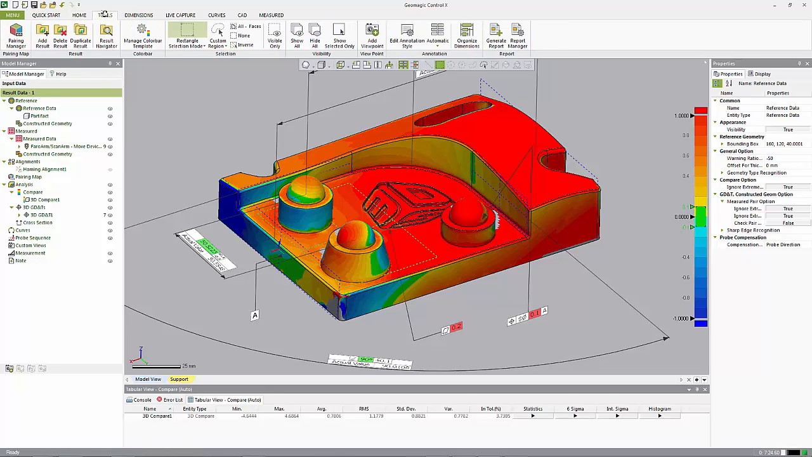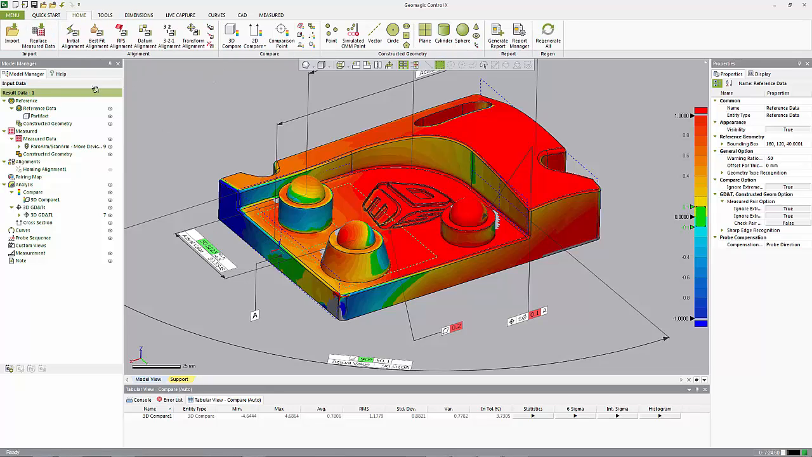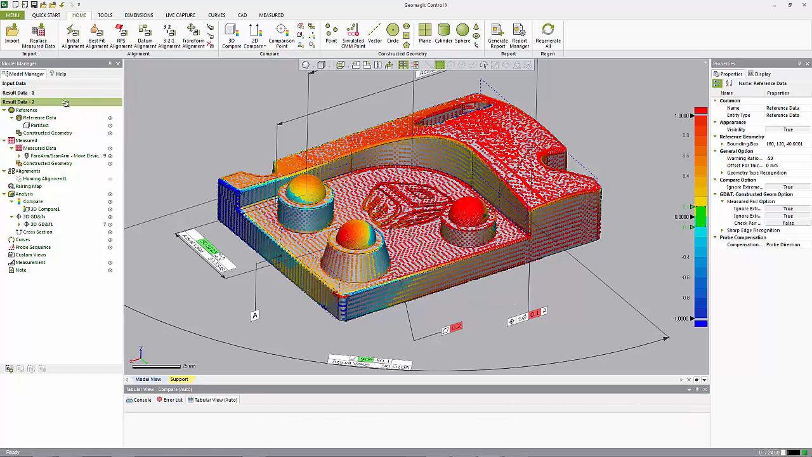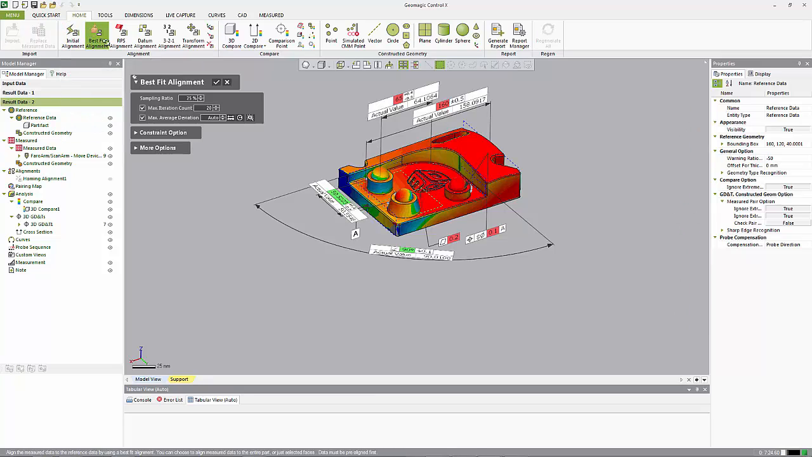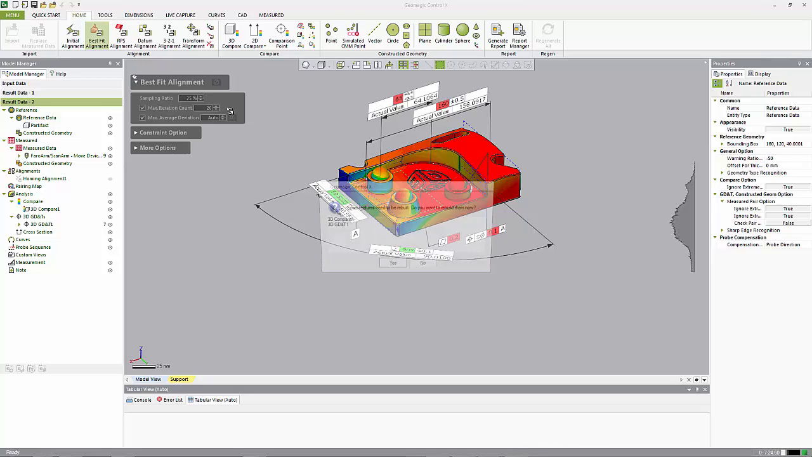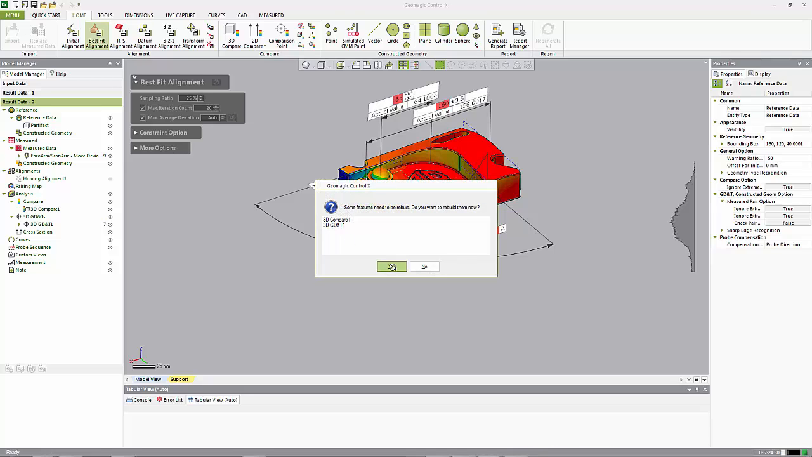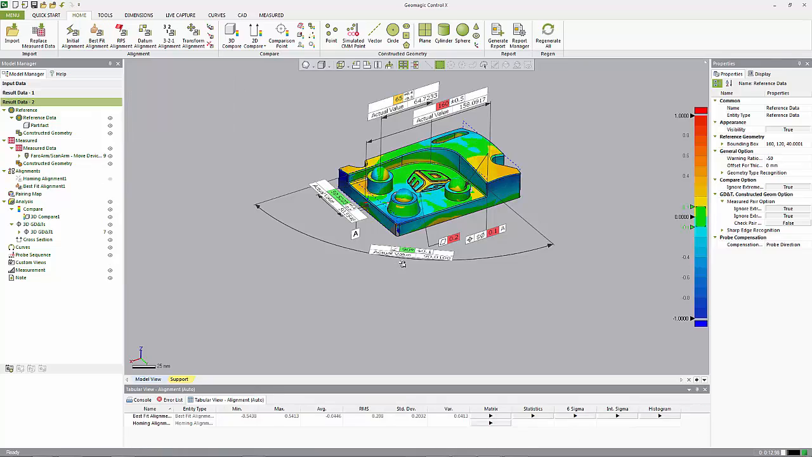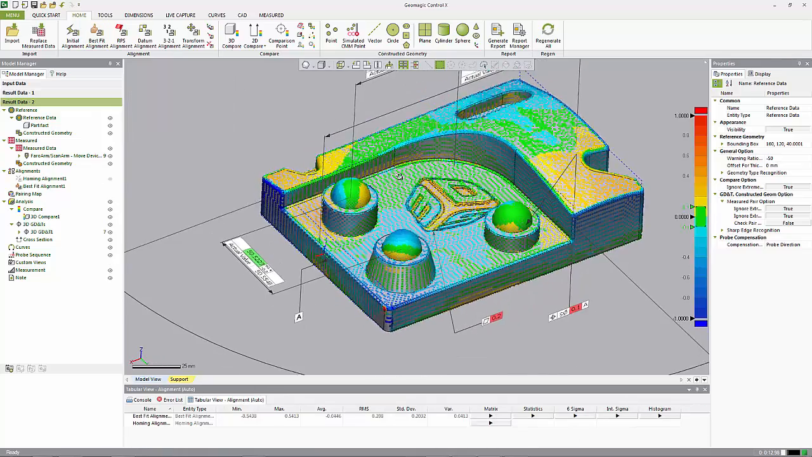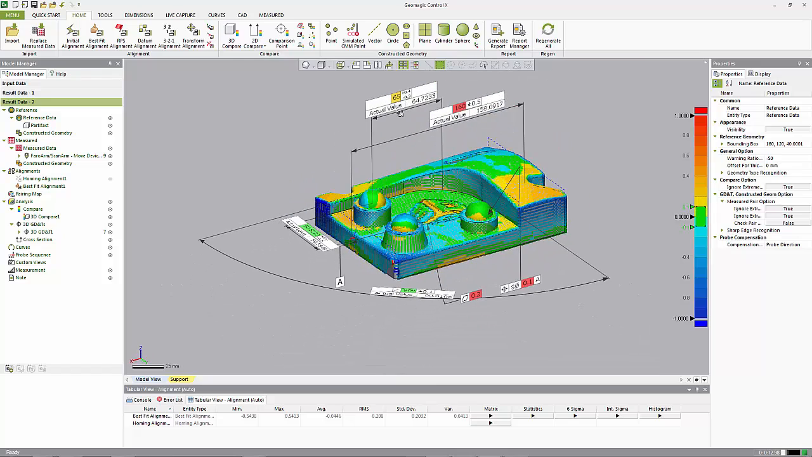So if I wanted to, I could come over and maybe duplicate this result object. So now I have a separate result from the first one, and if I told the software, let's go ahead and do a best fit alignment from the scan data, it's going to tell me that it has to rebuild the results. So it'll go ahead and rebuild those for me. So now I get a different picture for that and different results on here.